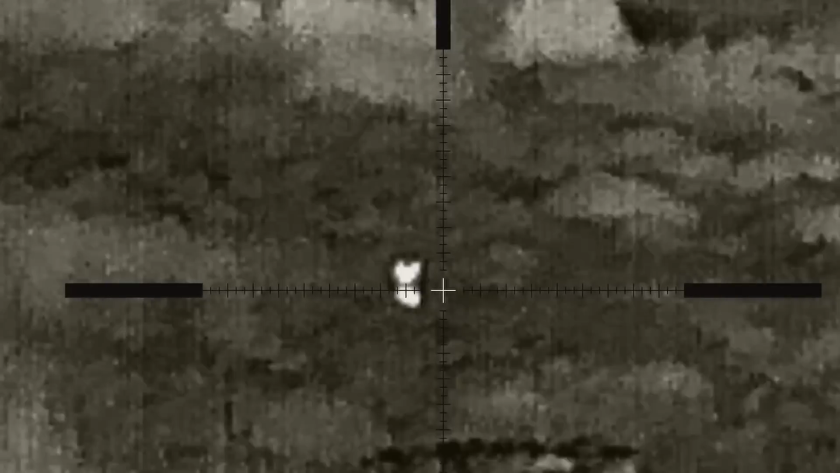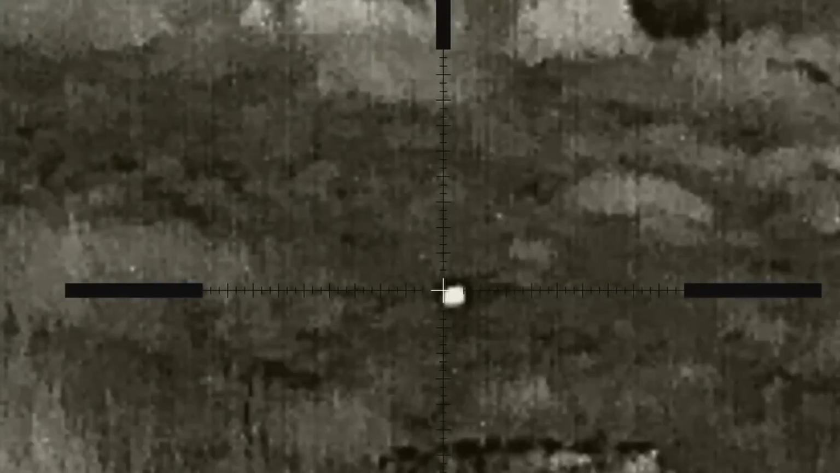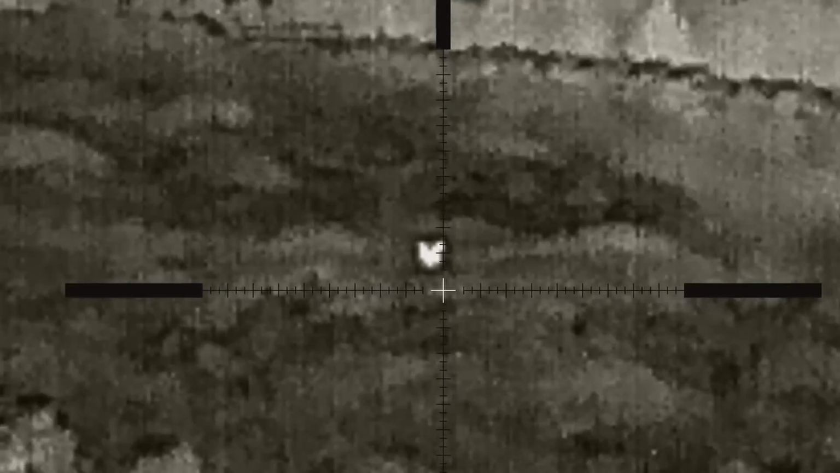This fox is still out at quite a range, and I'm not prepared to take a shot at the moment with the amount it's moving around and how thick the rushes are over there. There's the odd chance of getting a headshot, but it's moving about so much I don't want to take unnecessary risk and have it wounded and running off. So this one might get away, but it'll come back on another day. If I can't get a humane shot, then I'll just let it go.